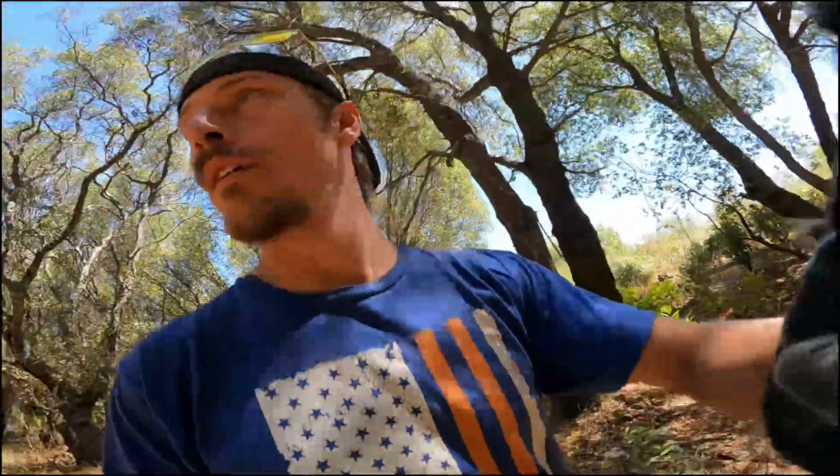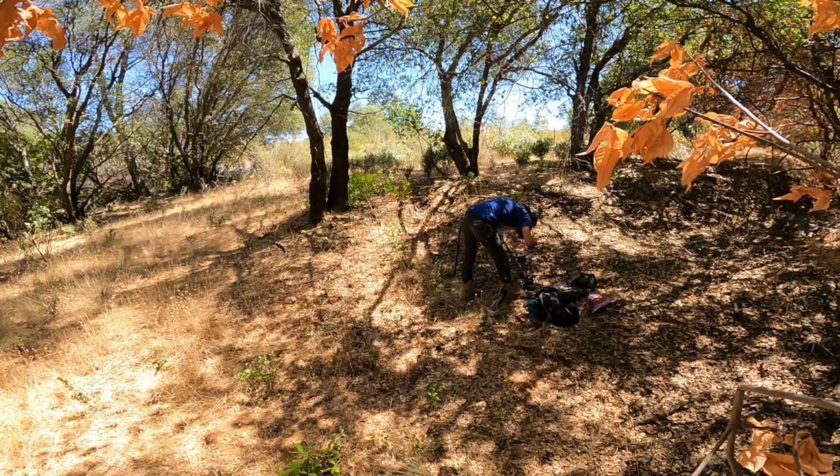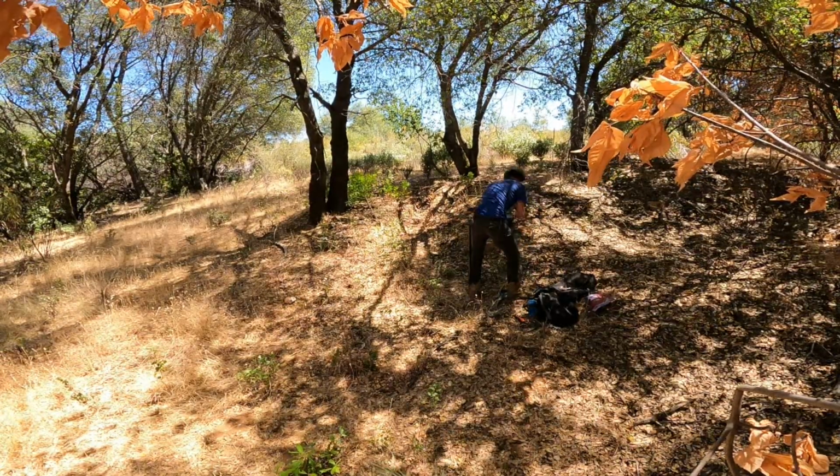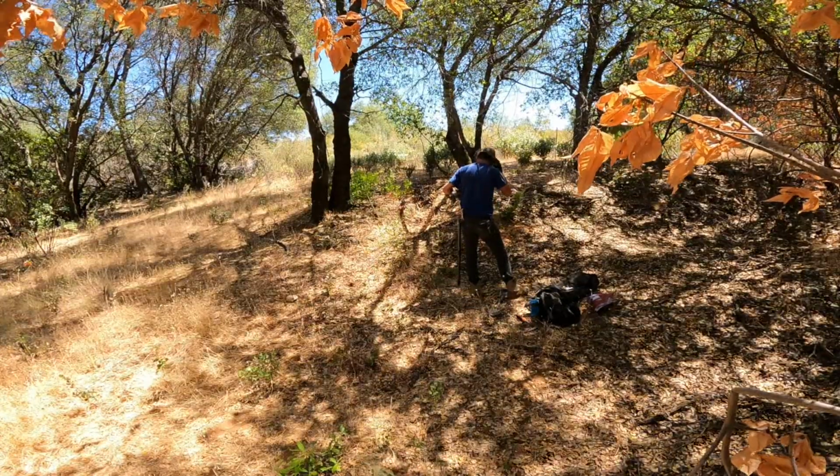Come along this journey with us. Okay, so before we go in that crazy looking hole, which I'm sketched out about, we're going to swing the detector and see if we can uncover another treasure or relic. While we're getting set up and start swinging to find our first target, we're going to go back over some of that LiDAR and show you how exactly we got here.